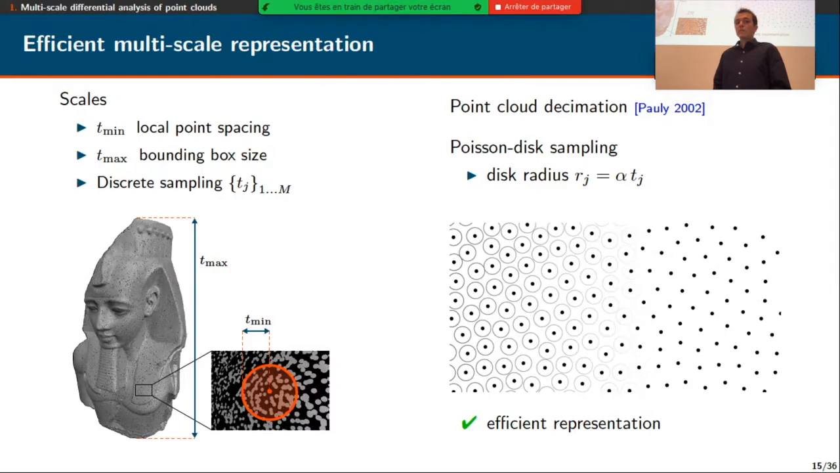So the advantage of Poisson-disk sampling is that we can relate the amount of decimation with the scale Tj. And to do that, we set the Poisson-disk radius Rj as a factor of the scale Tj. So this factor alpha is usually set to 0.1 in all our experiments. So this multi-resolution representation allows us to have an efficient multi-scale representation.